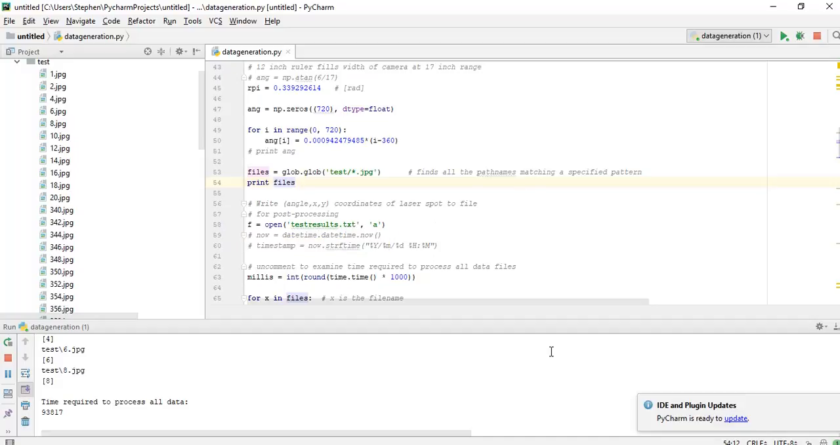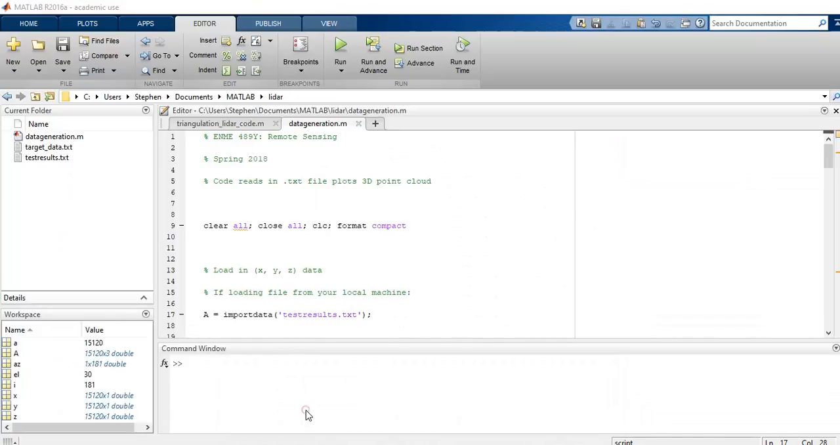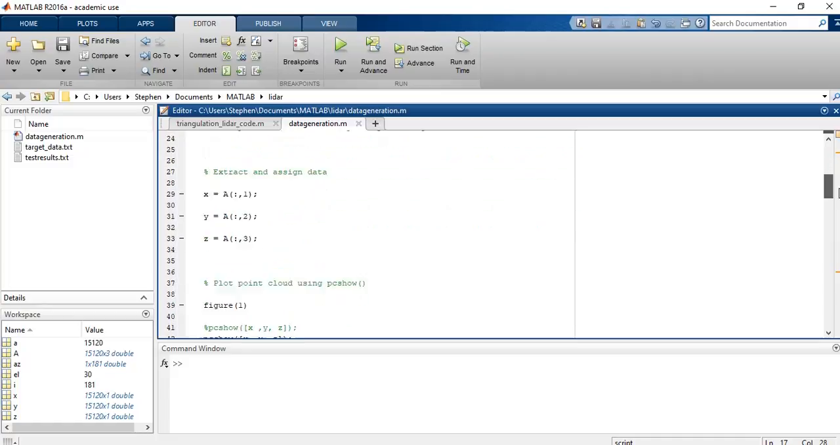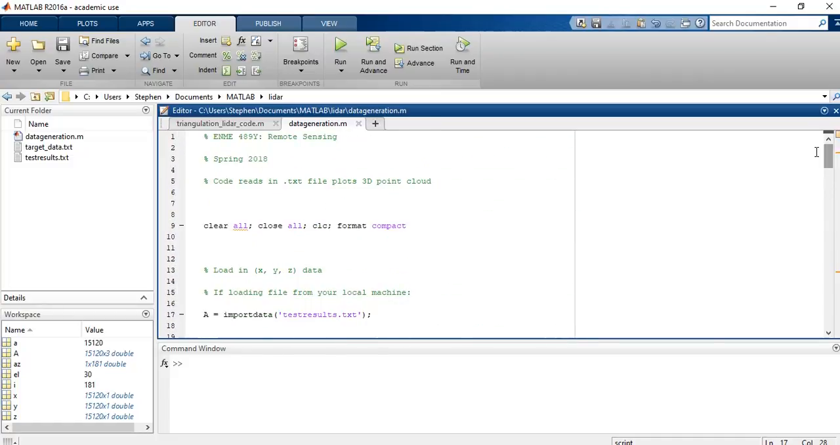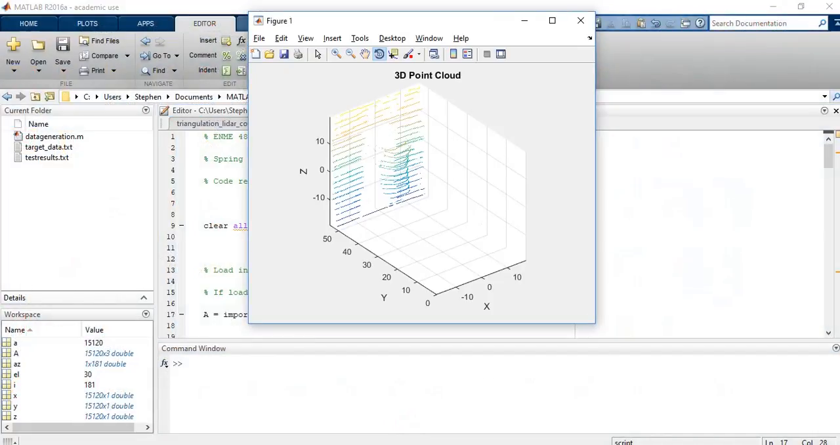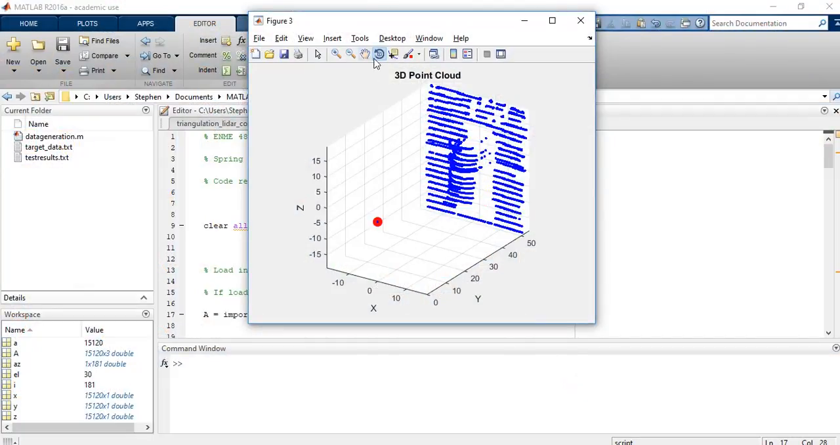So I run this, and I got a 3D point cloud here. However, it's a little difficult to run in PyCharm. So instead, I took the text document and copied it into my MATLAB directory, and decided to run a script in MATLAB, which simply takes the data and plots it in a 3D point cloud. And once we do that, we get this. So you can see here, here, and finally here is probably the better 3D point cloud.